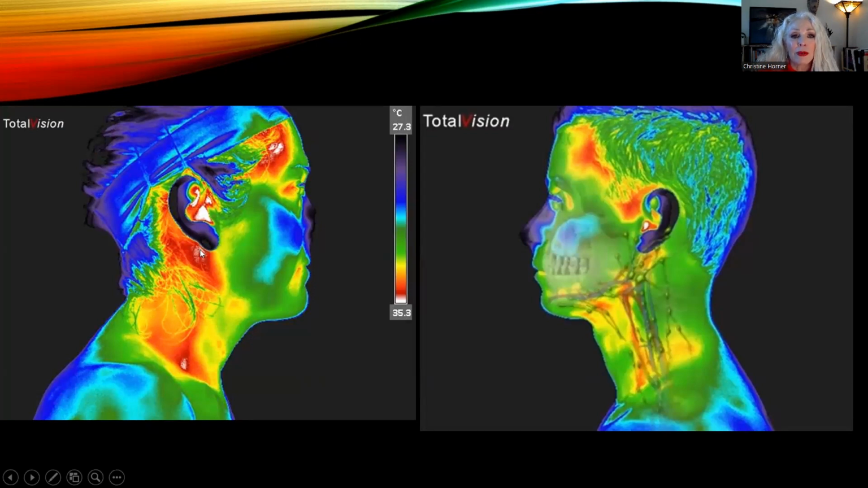Right behind the earlobe is another area that commonly gets inflamed called the mastoid process. Now, the mastoid process is where all these different muscles will insert that are involved in chewing. And so when these areas get inflamed, sometimes people can suffer with symptoms that you wouldn't quite expect. So it could be headaches, neck pain. With the mastoid process, it can actually cause dizziness. So we get inner ear issues, or ringing in the ears can happen.